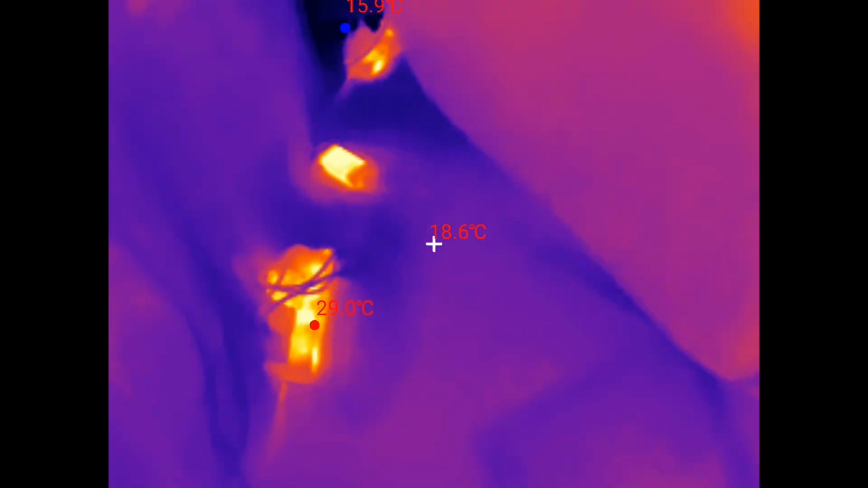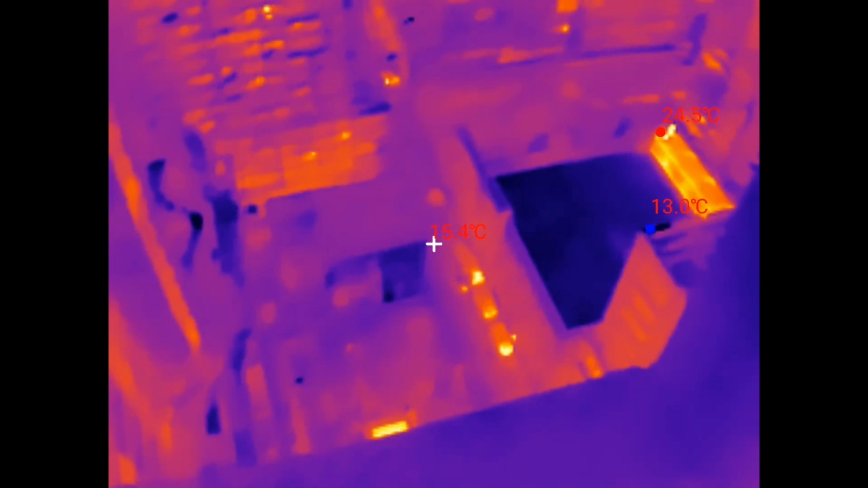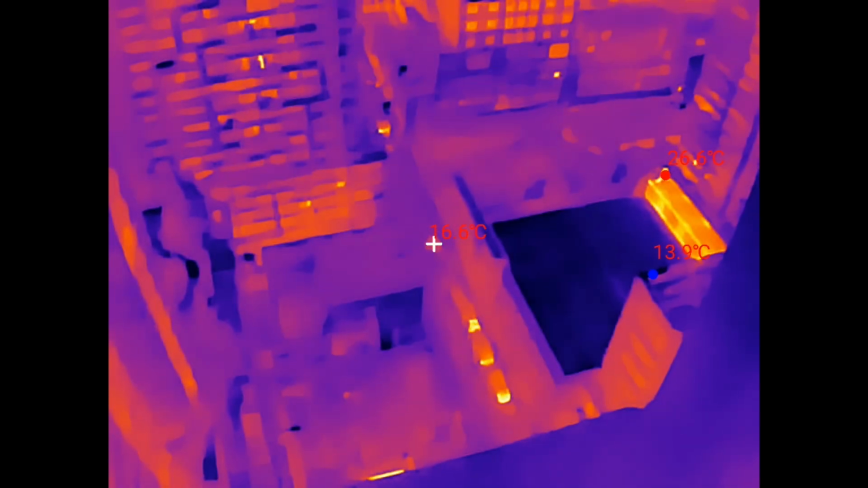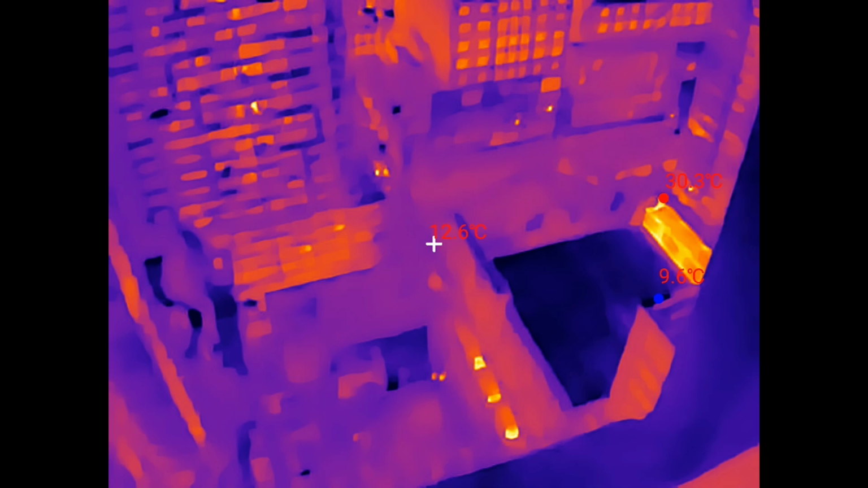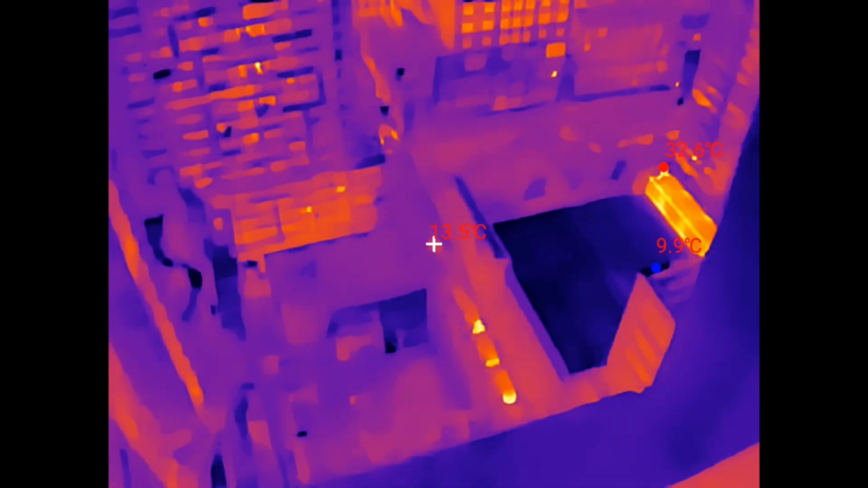It's working quite well for stuff up close. Down the street, amazingly it's able to pick up the cars and also little pedestrians walking down the street. I'll turn on the X3 mode. Maybe if I can switch to some other color palettes as well. This one and that one. Iron red.